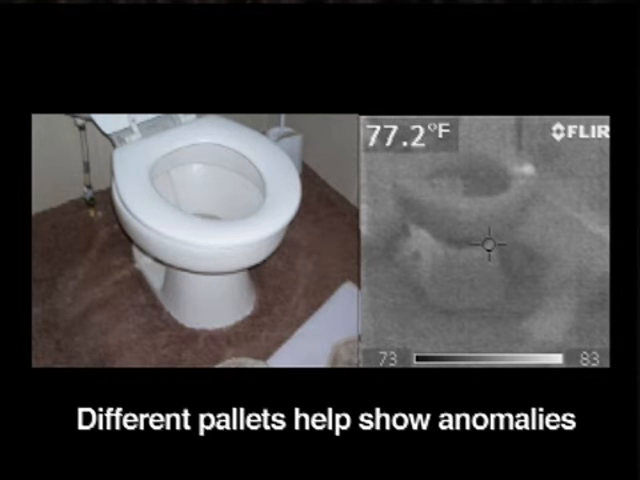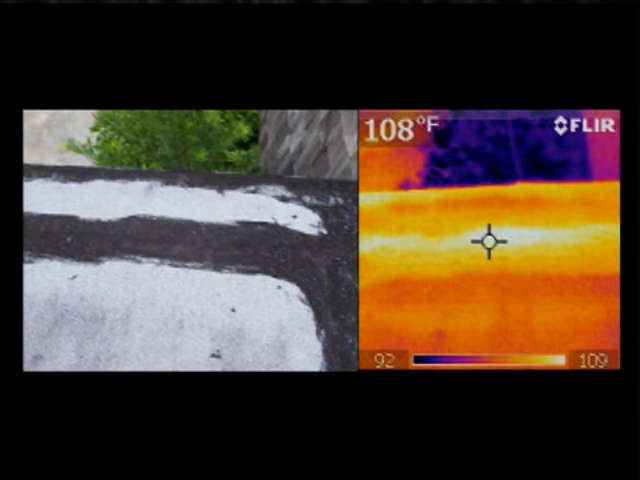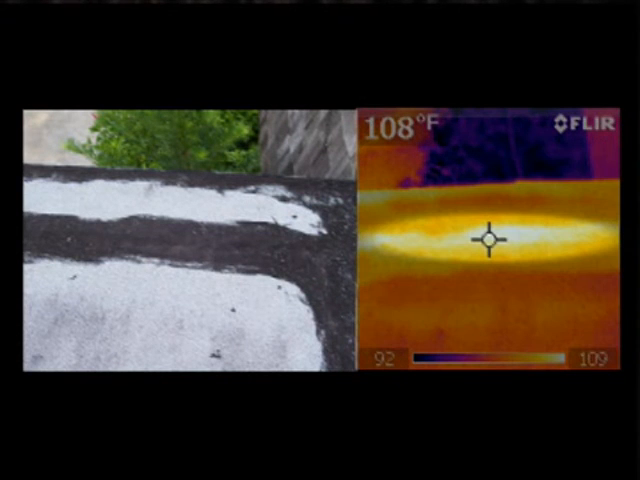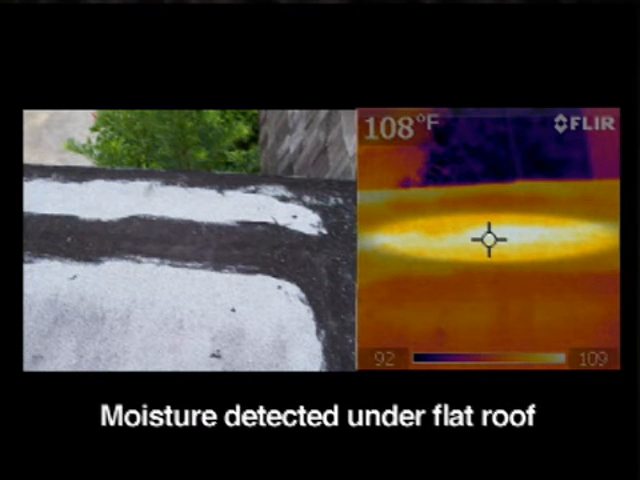Different palettes allow the thermographer and the camera to bring out more clarity of the anomalies that they may discover. Here on the next photograph we see a flat roof, and we see the bright spot there on the left is hidden moisture. This is one of the issues that sometimes people are concerned about. Flat roofs are sometimes prone to leak more often because they trap the water and will not allow it to drain out.